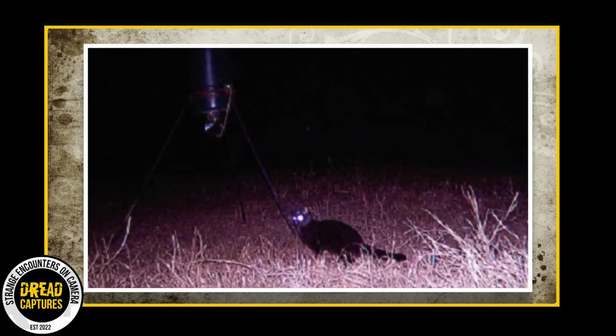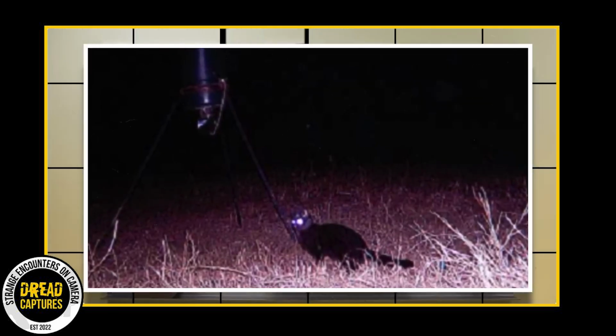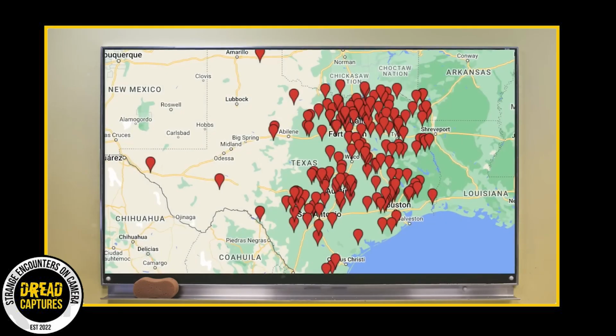However, numerous experts propose that the creature could be a jaguarundi, a species indigenous to northern Mexico and Central and South America. They suggest that a rogue breeding population of jaguarundis could have migrated northwards into the United States, potentially accounting for the numerous sightings happening in Texas.